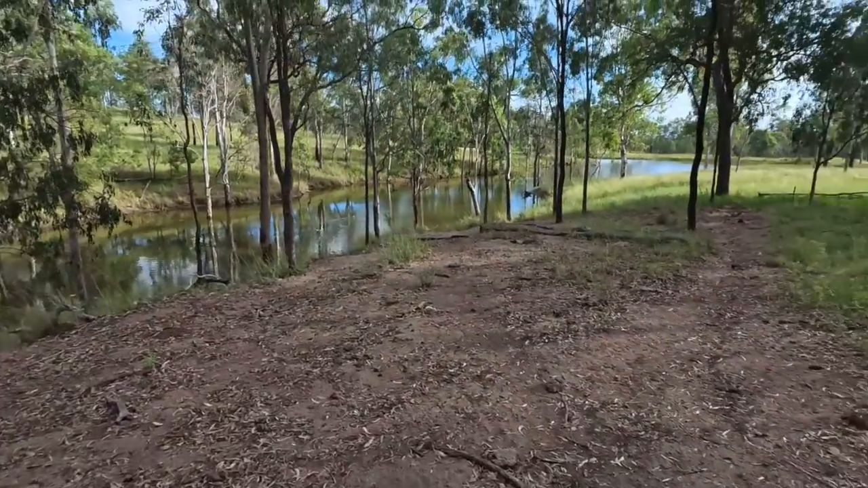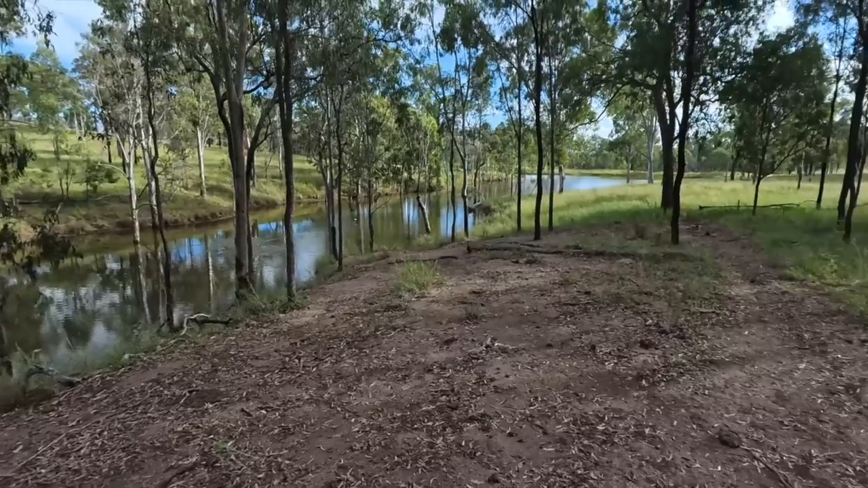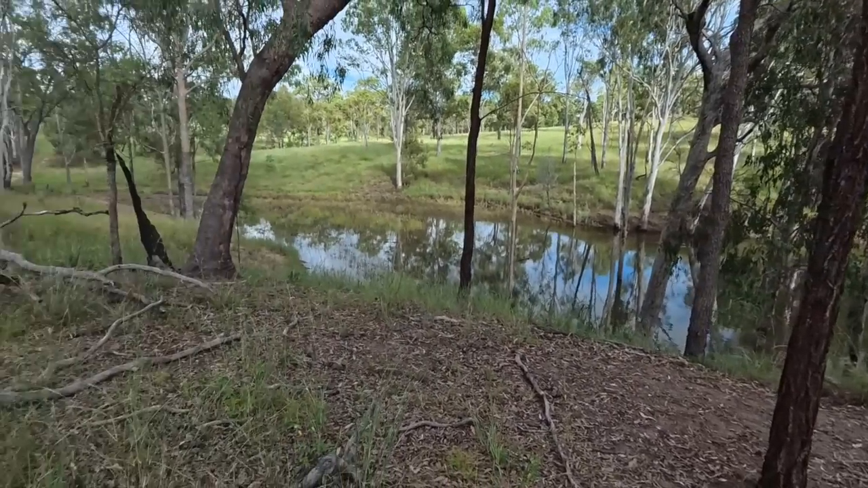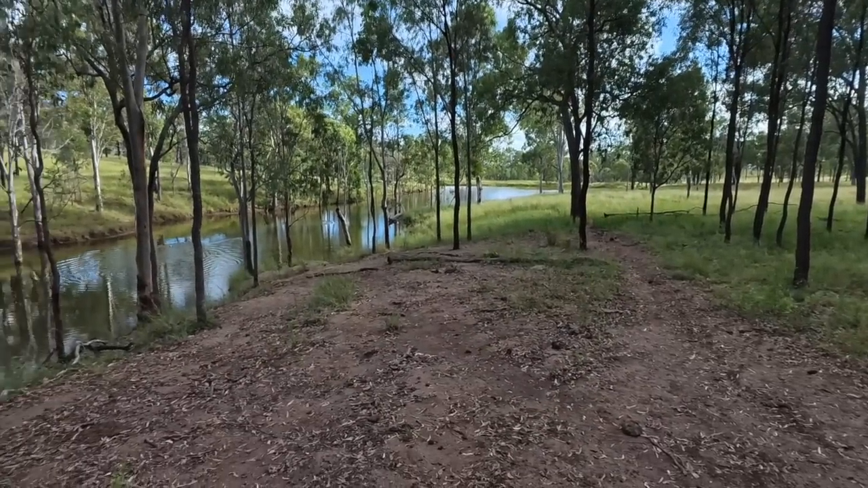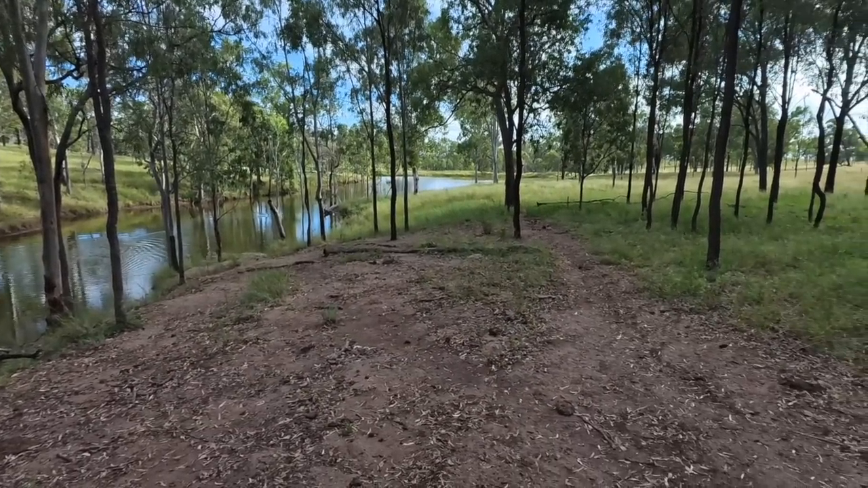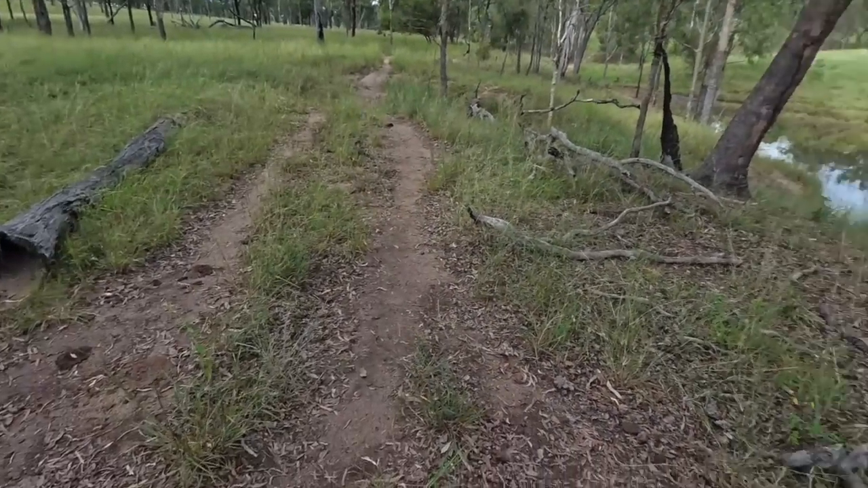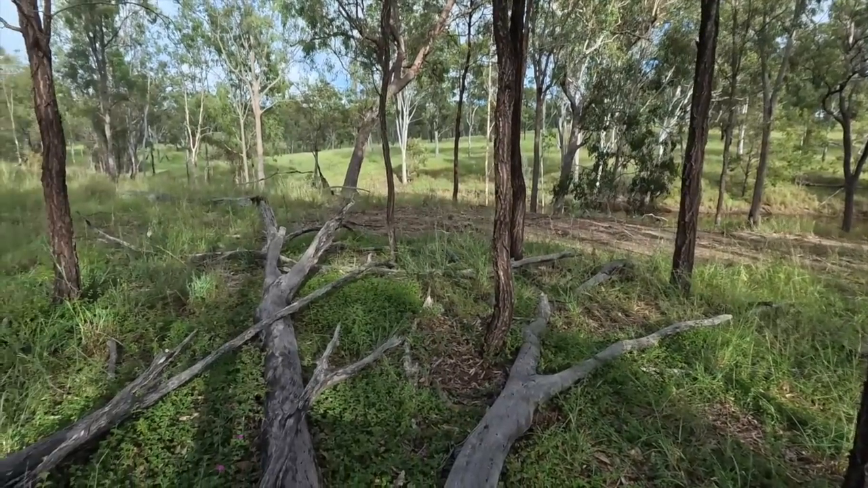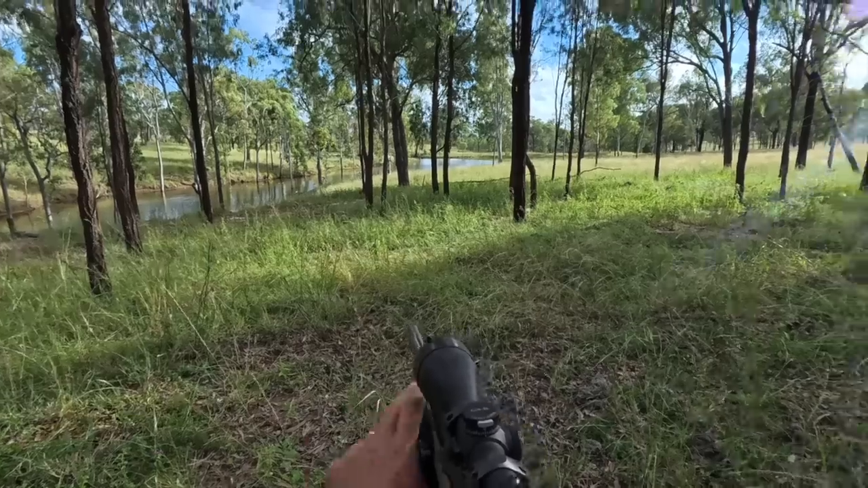What a nice dam this one is. They've dammed up the gully and the water comes all the way back up here. I'd sit down here and might have a blow with one of the whistles, I think. The wind is blowing across me, so as long as nothing comes down that gully, should be pretty right.